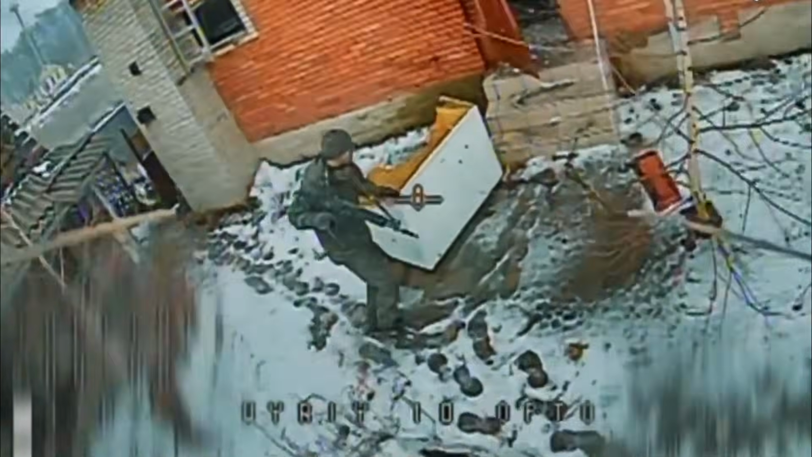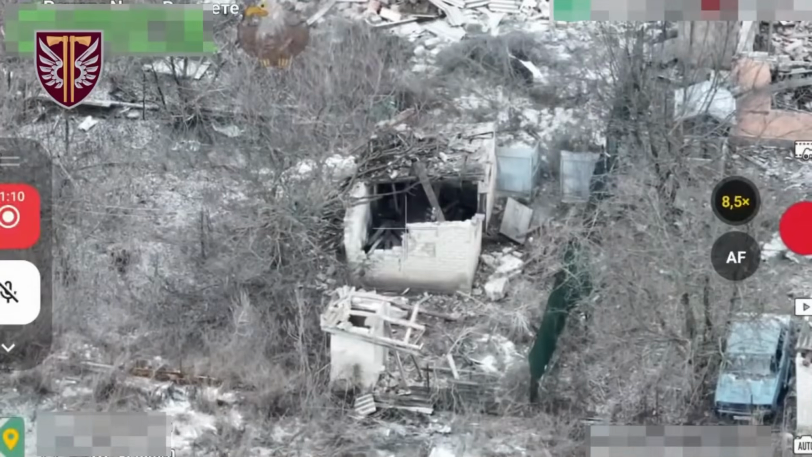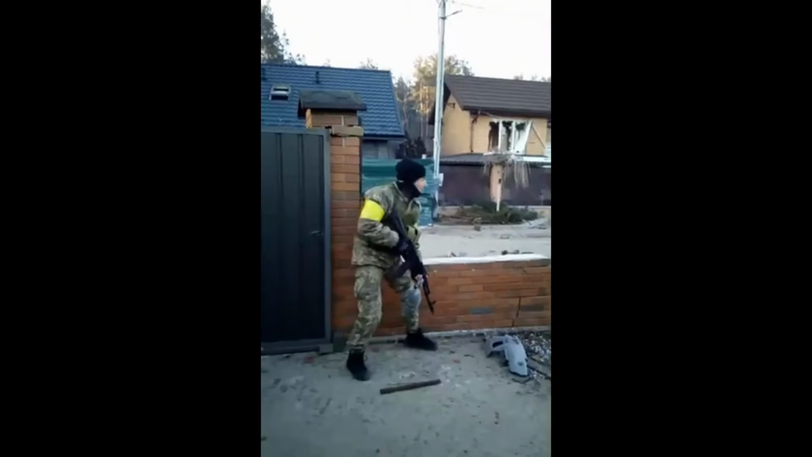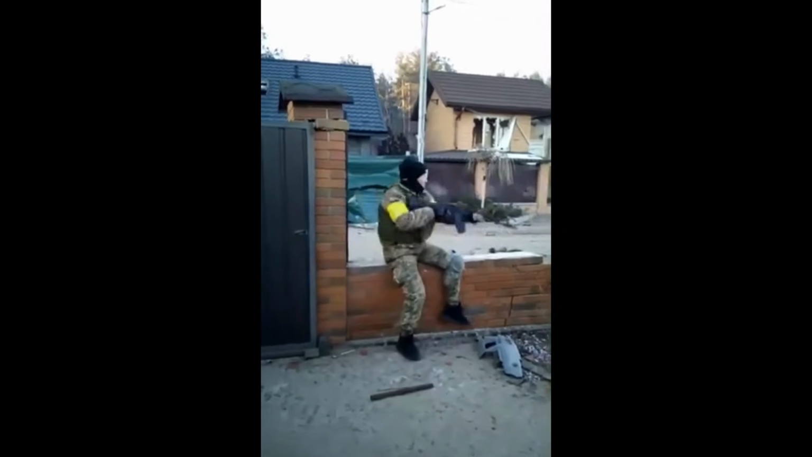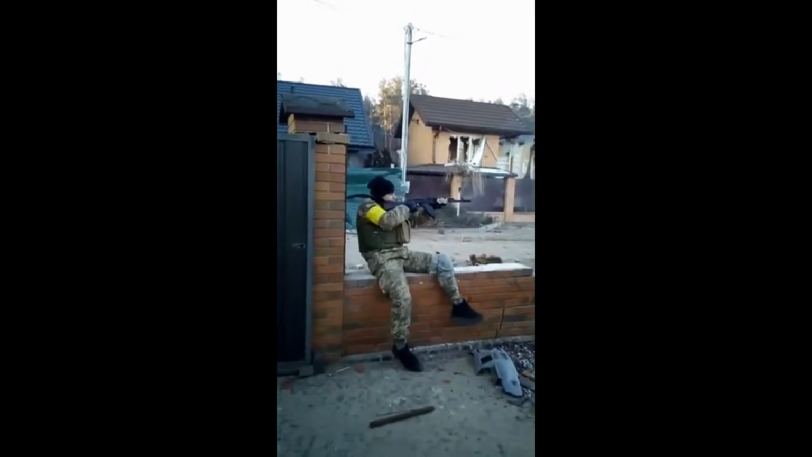A Ukrainian drone engaged a Russian soldier who was moving toward a building. Another Russian soldier entered an abandoned building and was reached by a drone strike. Archive footage shows Ukrainian soldiers firing at Russian positions in the Kiev region during the early days of the war.